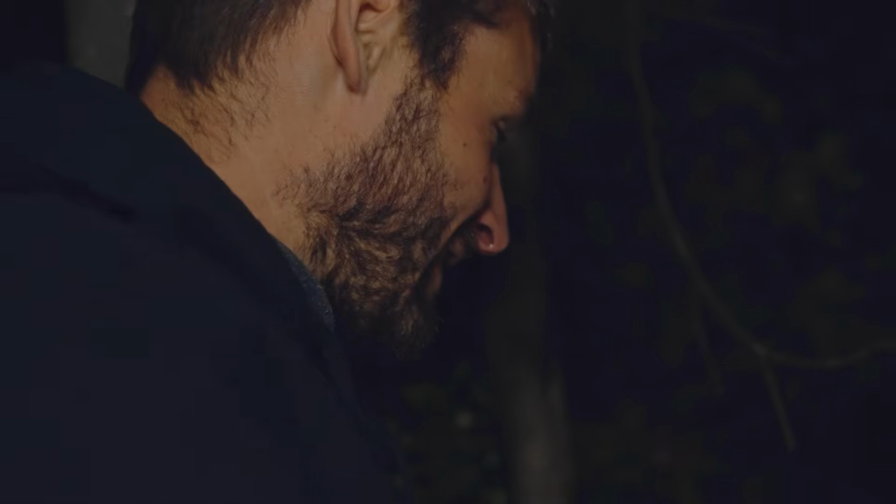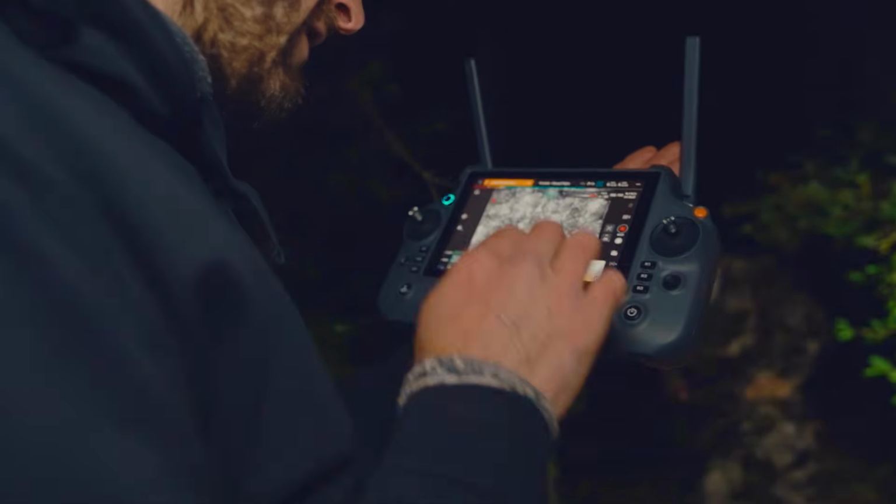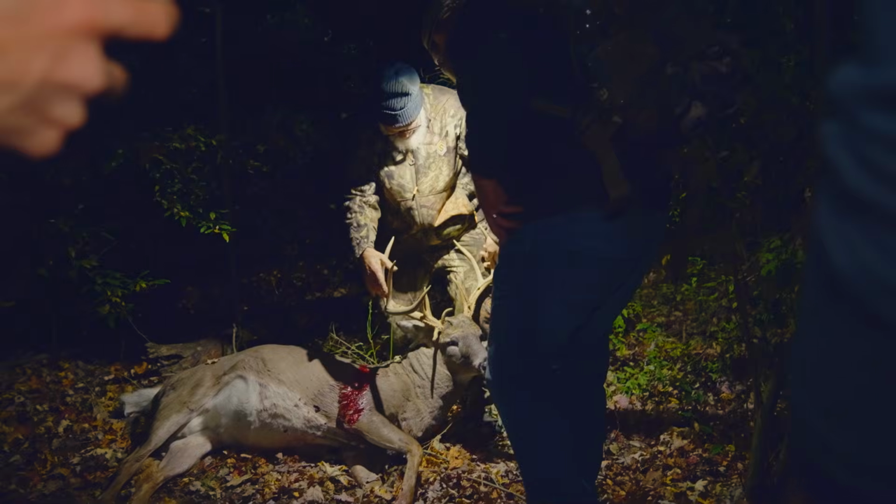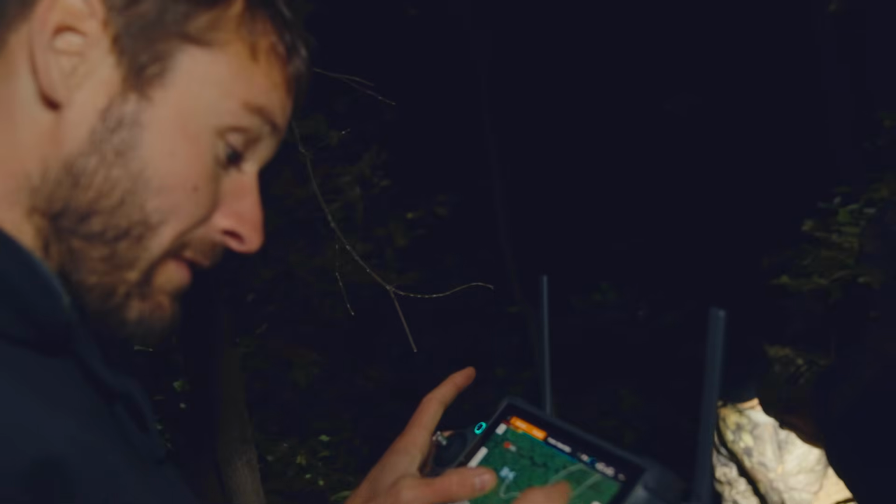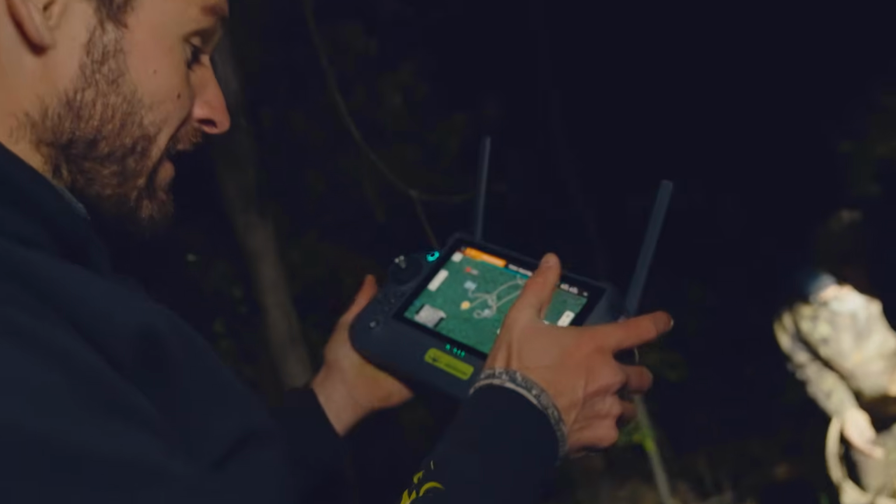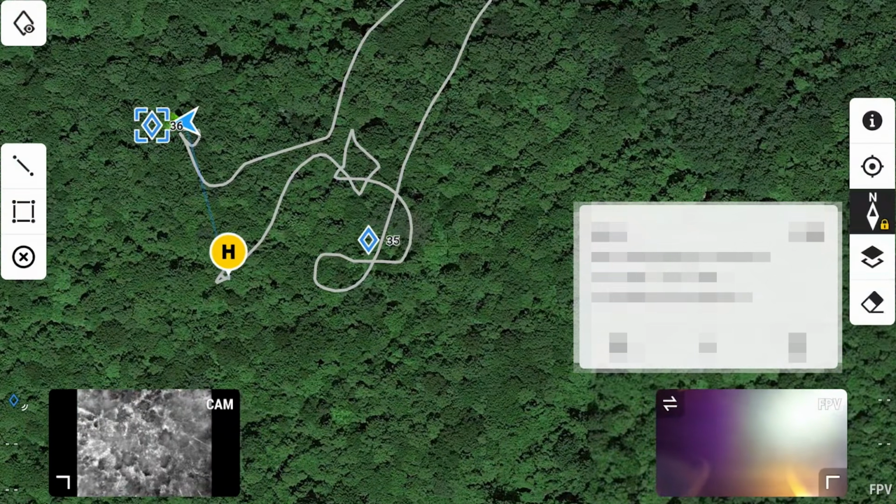I would say this deer has probably been dead for 5 hours. Yeah, so it's been 5 hours and I'm showing still a lot of heat on it, right through trees. You remember when I said I found something that I want to check out? When we were down at the road? Yes, I do believe that it was, because this is where we dropped the initial pin.